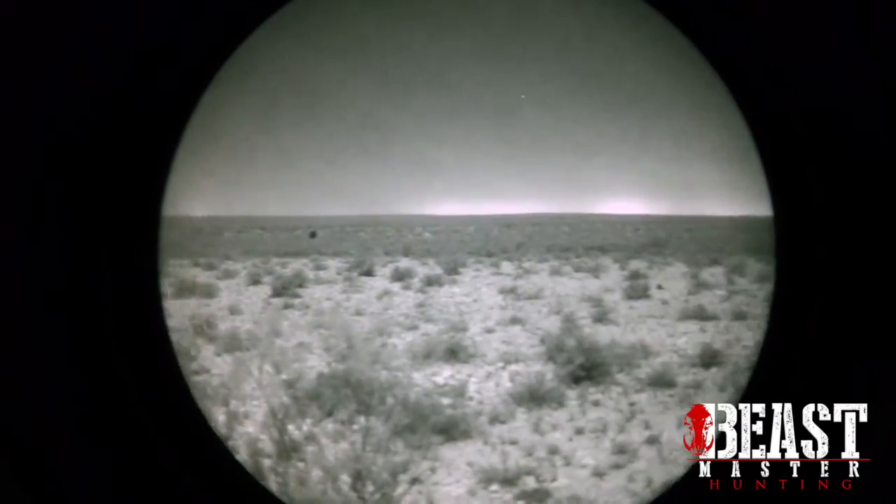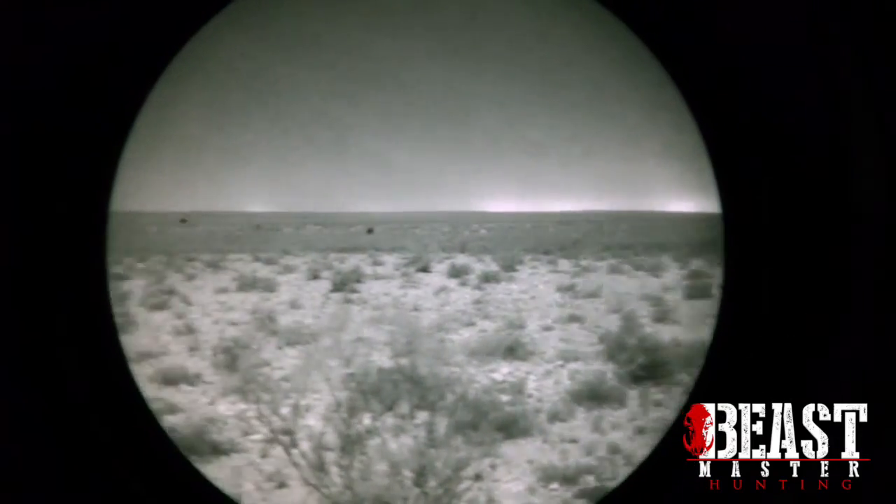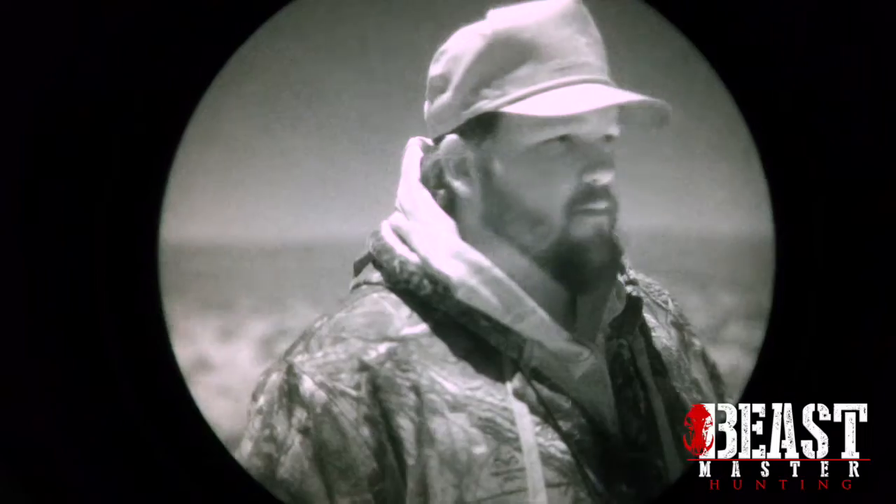We had a couple of dry sets. We put a little distance between our last set and this one, and it's a lot more open here. We can see a lot further. We had a fox come in kind of downwind of us. It disappeared back behind this cow, and then on the other side of the road, kind of just like they do, another one popped out of nowhere. I put a good shot on it. And I think it's a big fox. Through the thermal it looked big anyway. So let's go check him out.